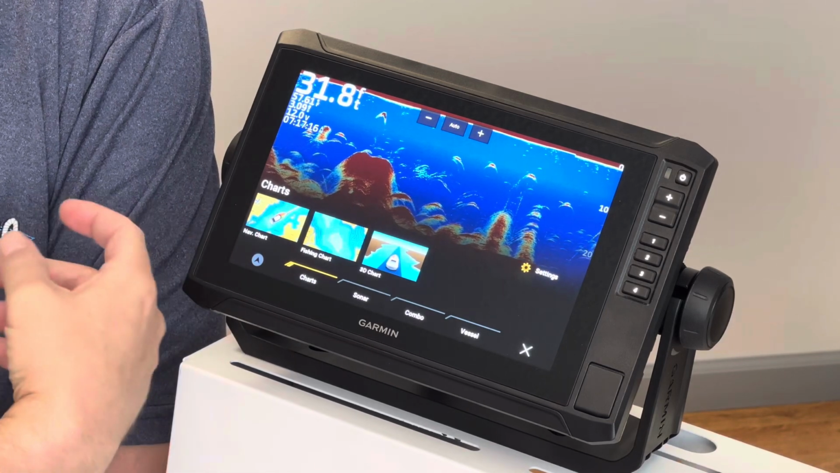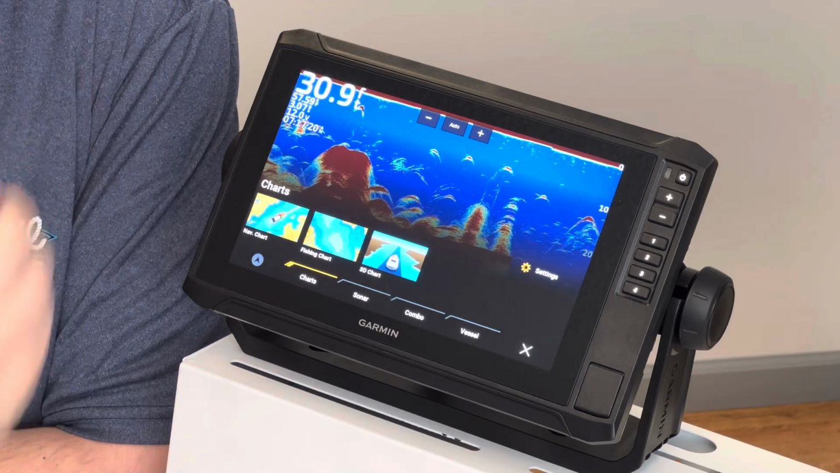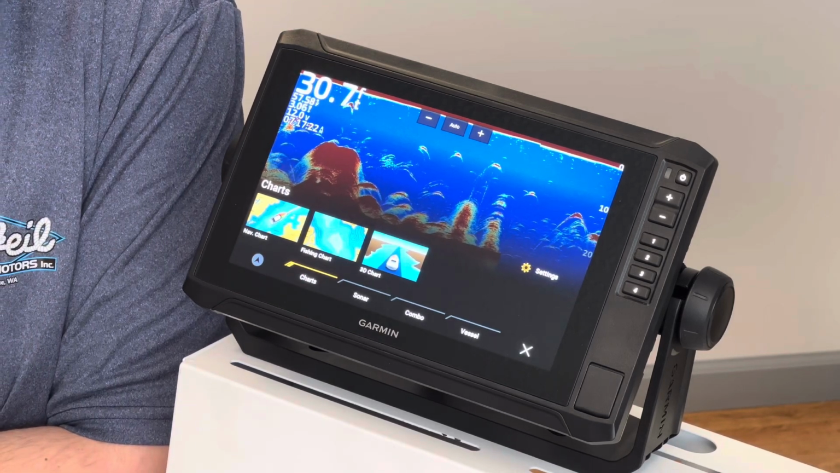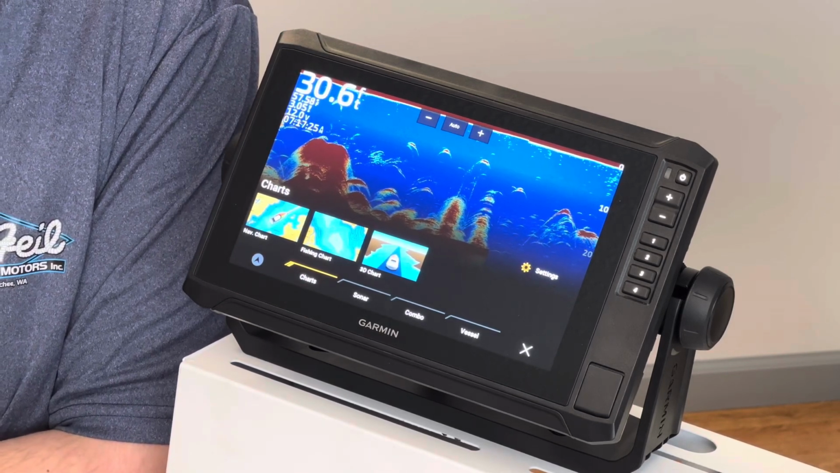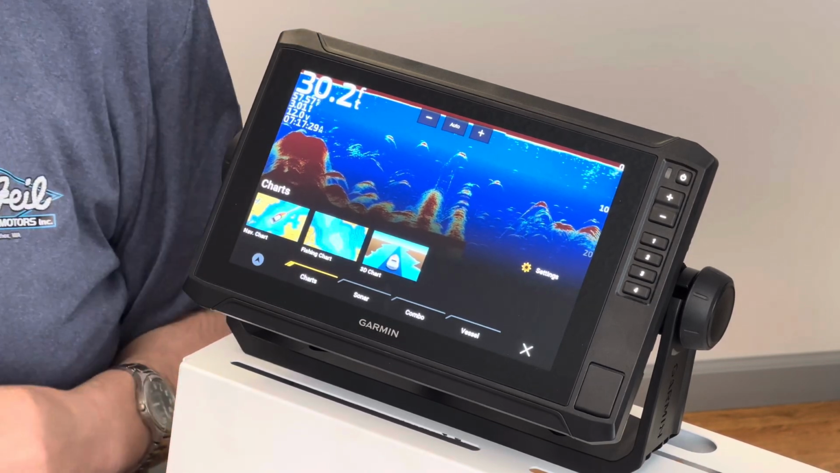You have on charts, you have a navigation chart, a fishing chart, and a 3D chart. Our most common one to be used is the fishing chart just because it has the most of the contours and the information that anglers will find most useful.